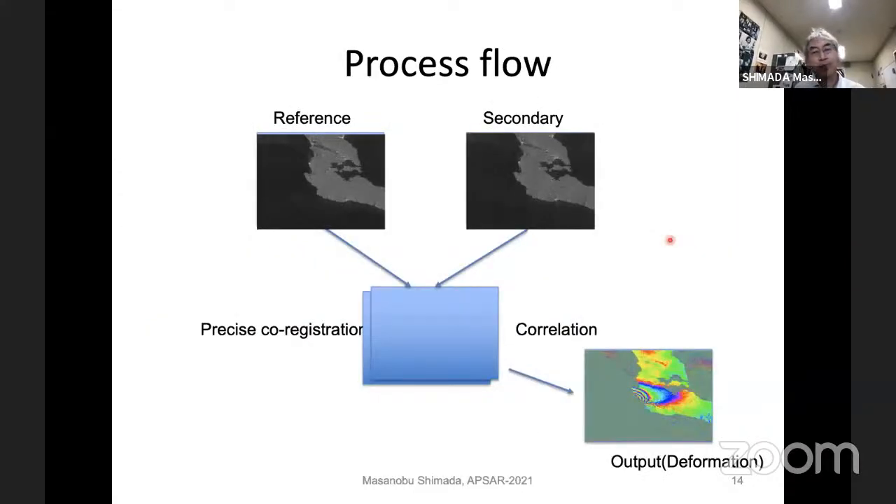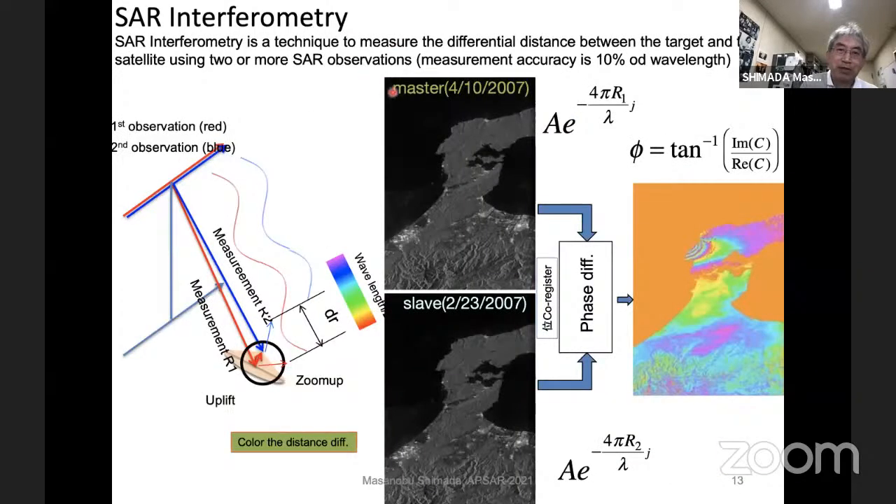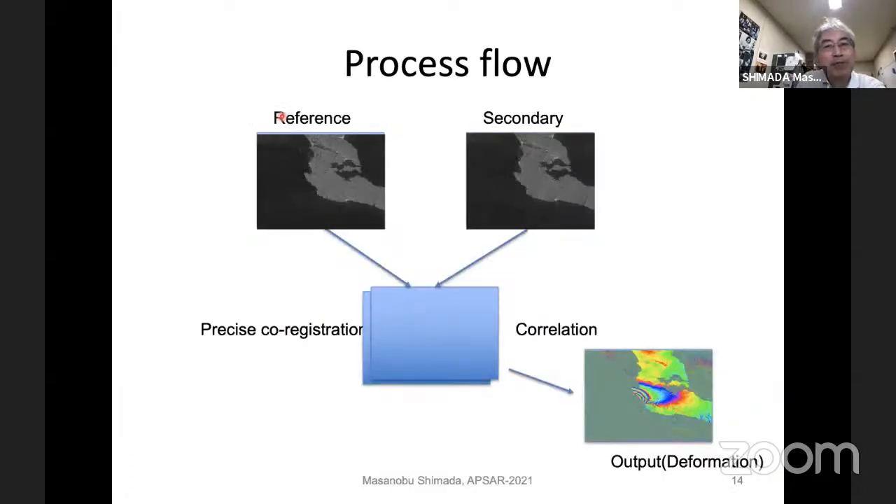And the process flow is very simple. We have two images, a reference image and a secondary image. Previously, I just used master and slave, but recently we decided not to use master and slave. Sorry for using those words; I forgot to replace those two words. So, the reference and secondary, those two images.